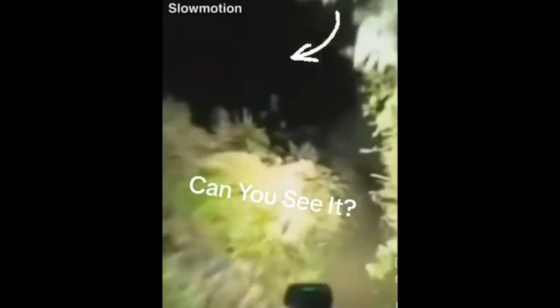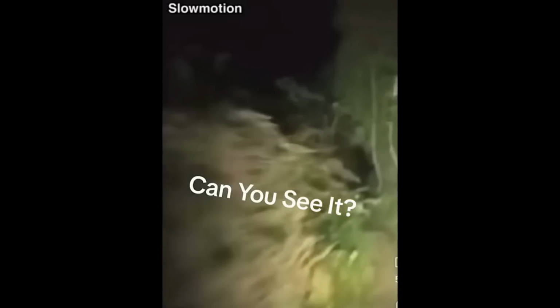Is it some kind of bizarre totem? Or could it be a scarecrow? Problem is, this isn't farmland. This is the middle of the woods at night.